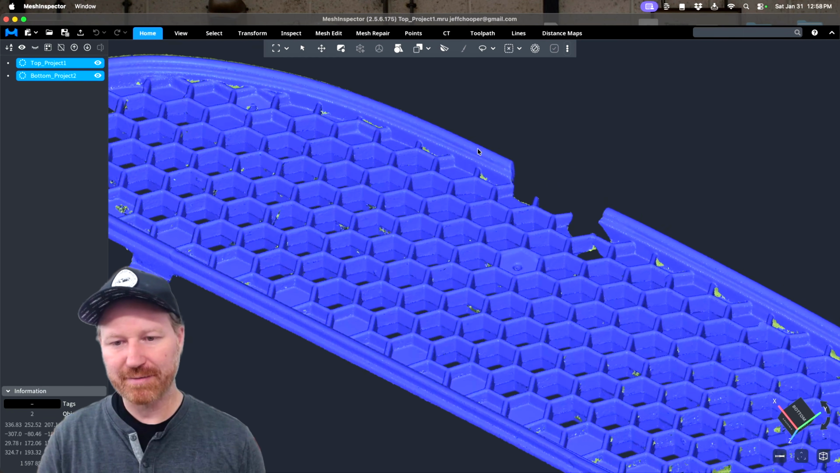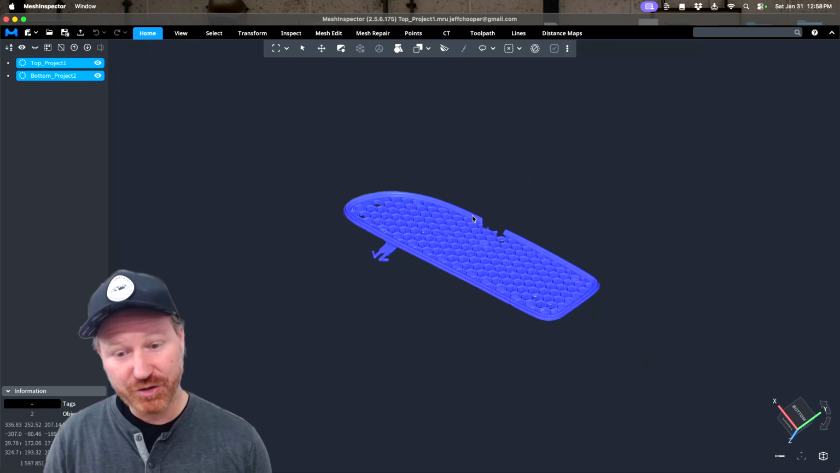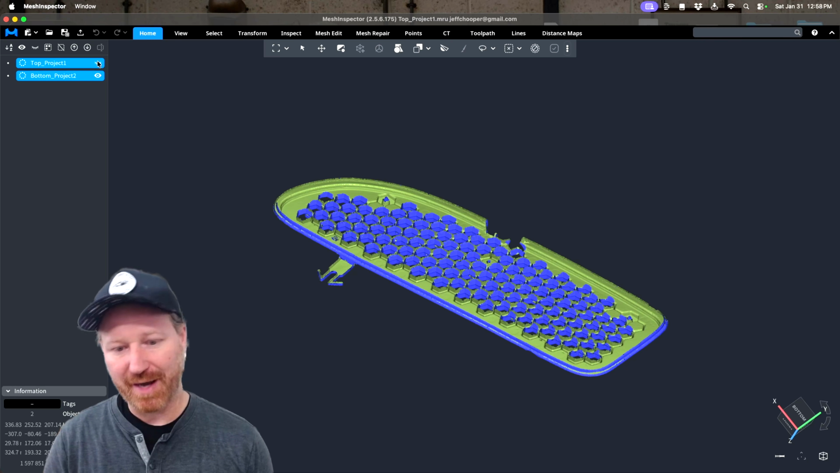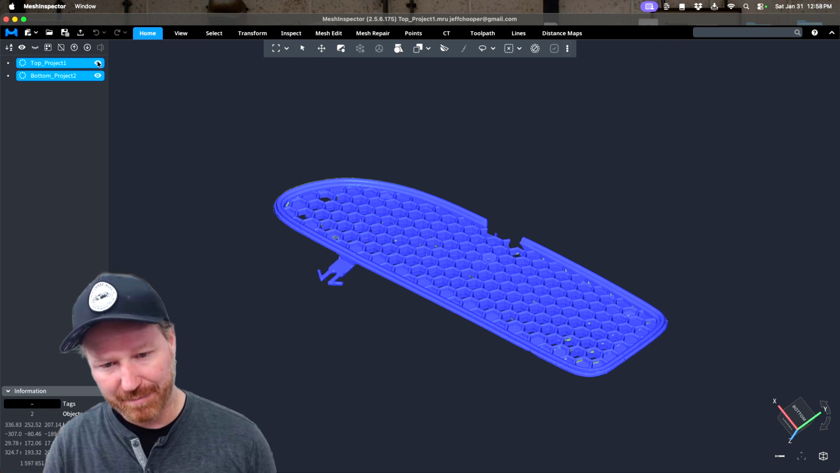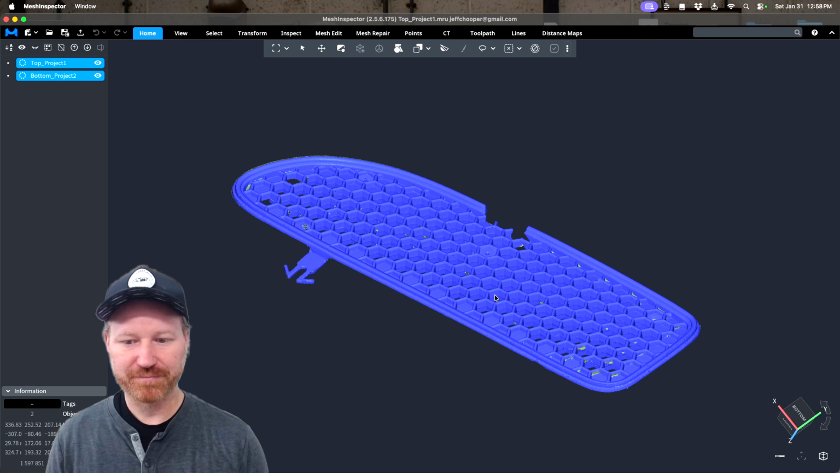Let's zoom up on this. Absolutely, it is just a point cloud, and there are 2 of them. That means I've got a top, I can turn it off, and a bottom. So that means there's going to be some overlapping data that we'll need to deal with.